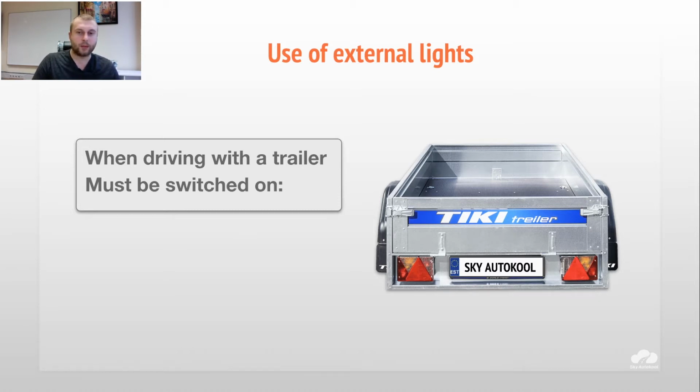As you remember, if we have a B category car, we also can take a trailer, but its maximum mass can be only 750 kilograms, not more. If you want to take a bigger trailer, like a moving house or something like this, then you have to take additional categories. For example, the BE category.